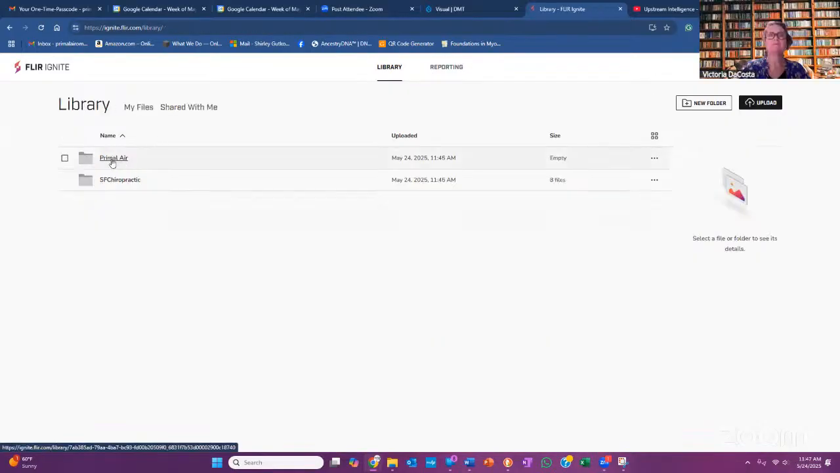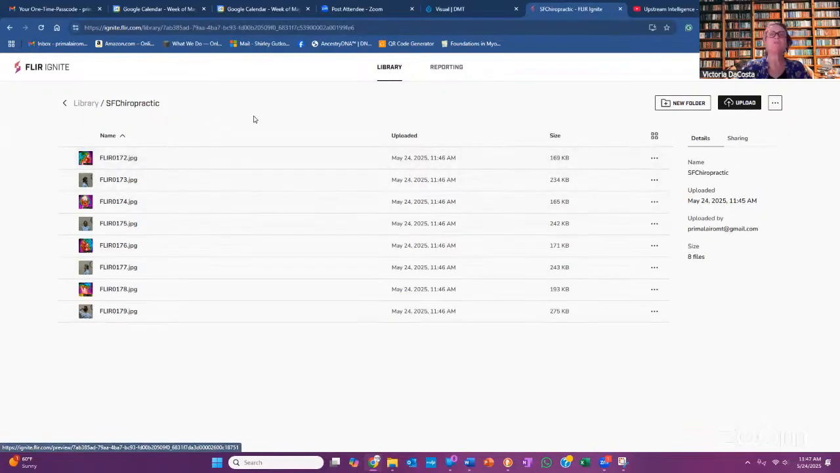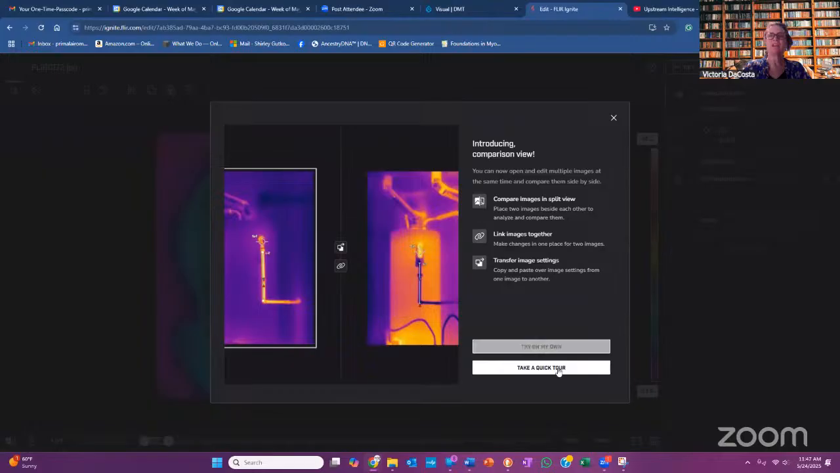So I created the files and the folders. I created 2 folders, one for the chiropractor and one for me. So this is what you would do: open up your image, click on the image. And so now you want to click on edit to the far right. And so now we can adjust the contrast.